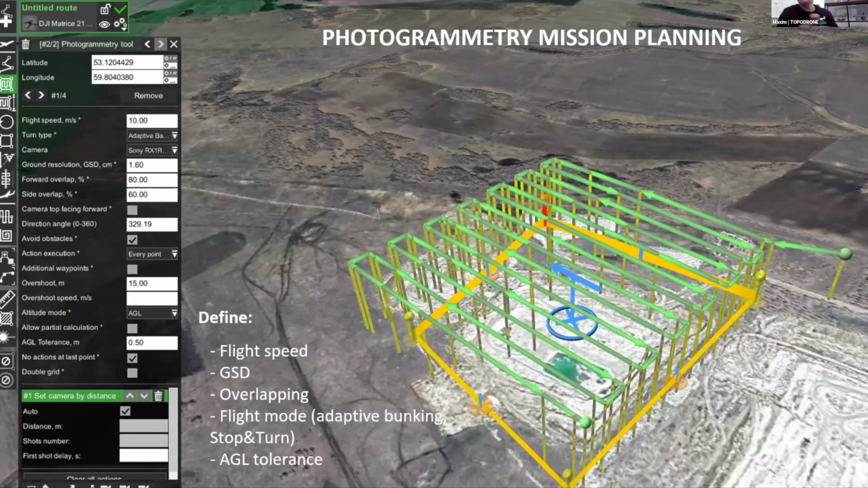Sometimes I don't know exactly which GSD I should reach, but I should know the exact flight altitude in order to avoid obstacles. In this case, it's better to add the possibility to set flight altitude for a photogrammetry mission, as well as GSD, just to recalculate it for different types of sensors.